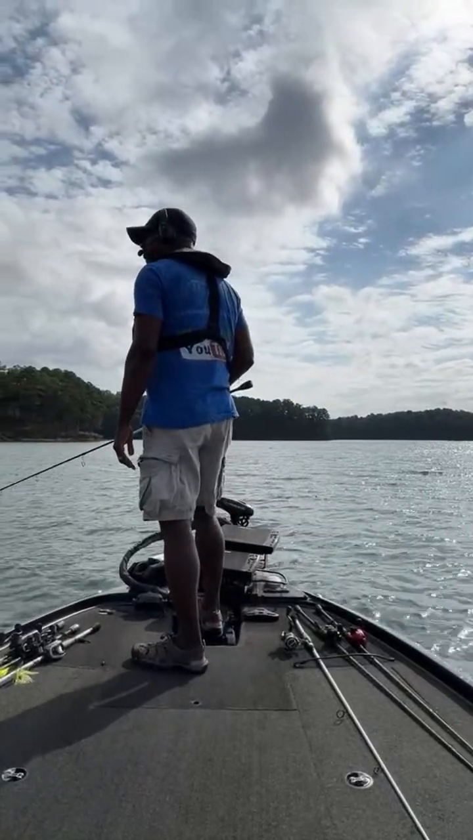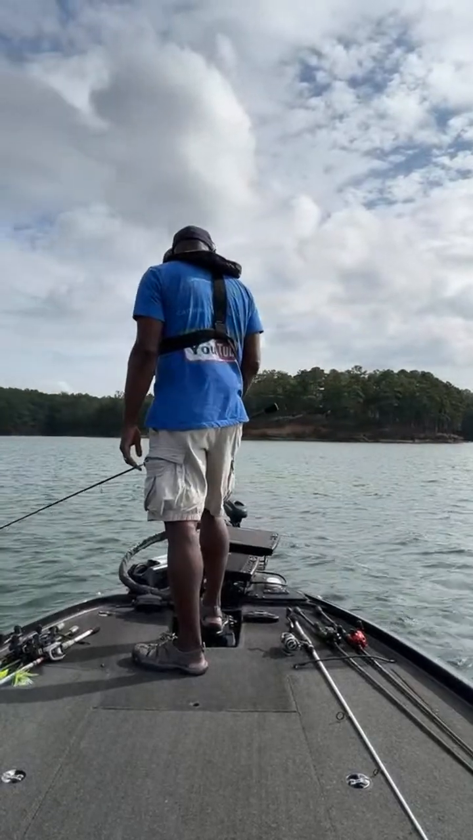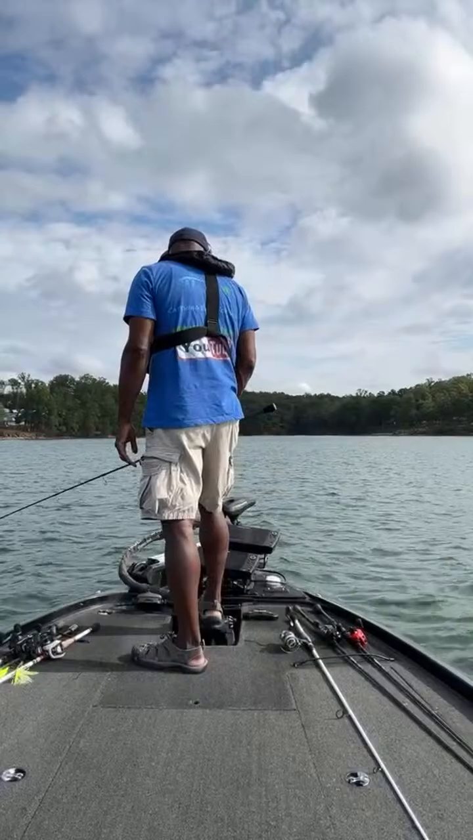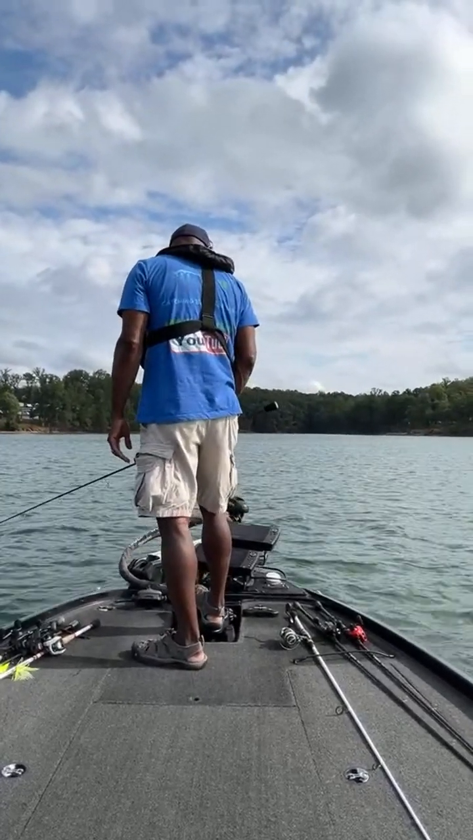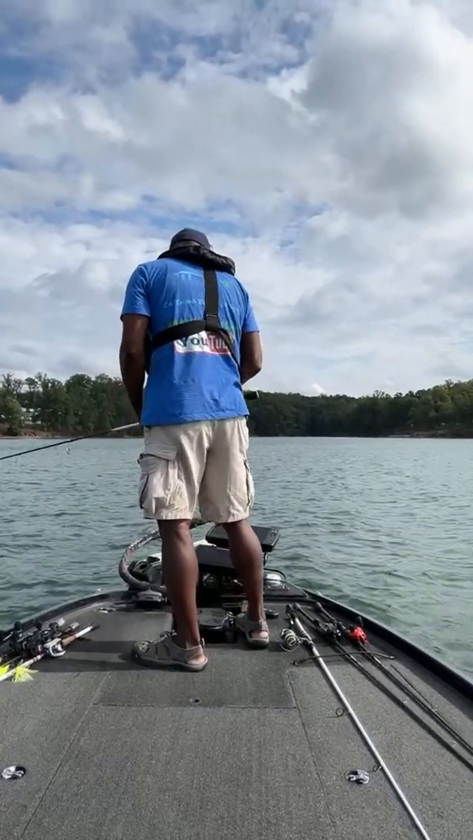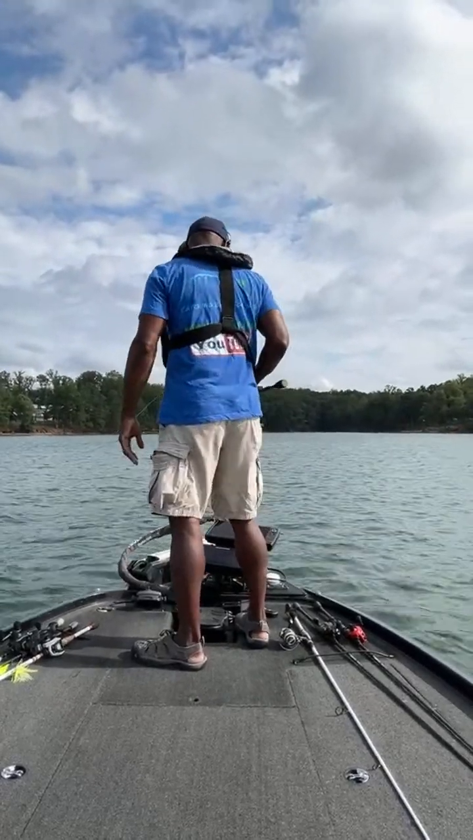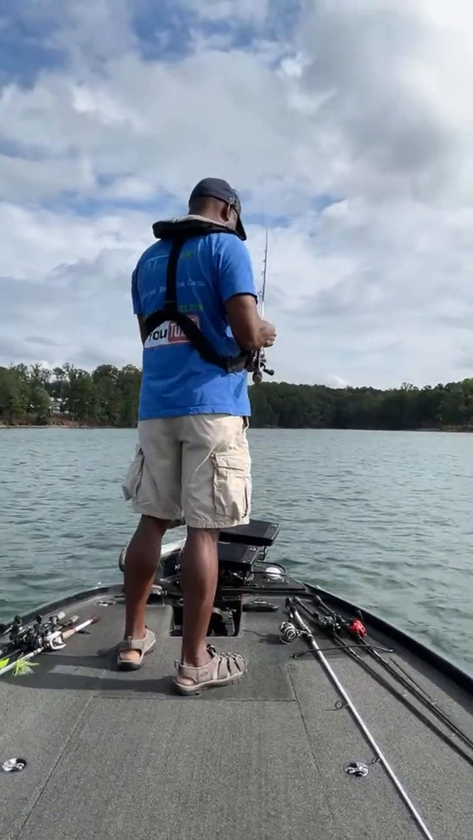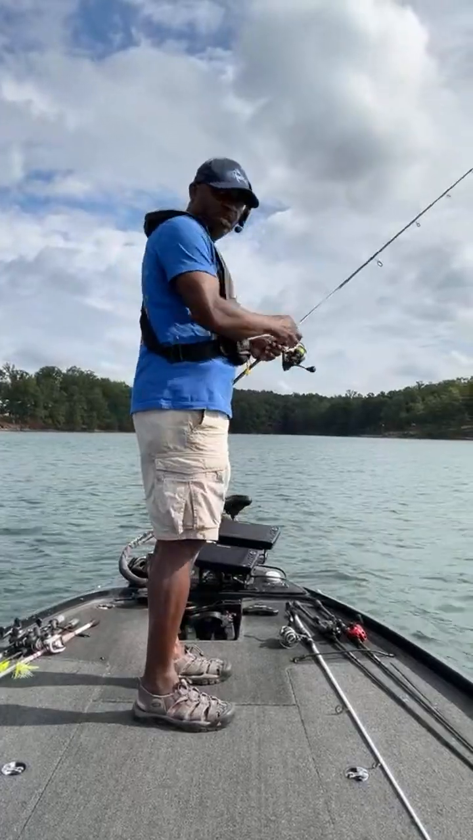All right, let's move in a little bit more so I can see a nice ditch up here. And maybe these fish are going to be relating to this ditch. Let's just take a look and see. All right, there's some more suspended fish. Uh-oh, let me stop right there. Stop the show. All right, those look like some decent fish right out there. So let's slow down again and see what we can see.